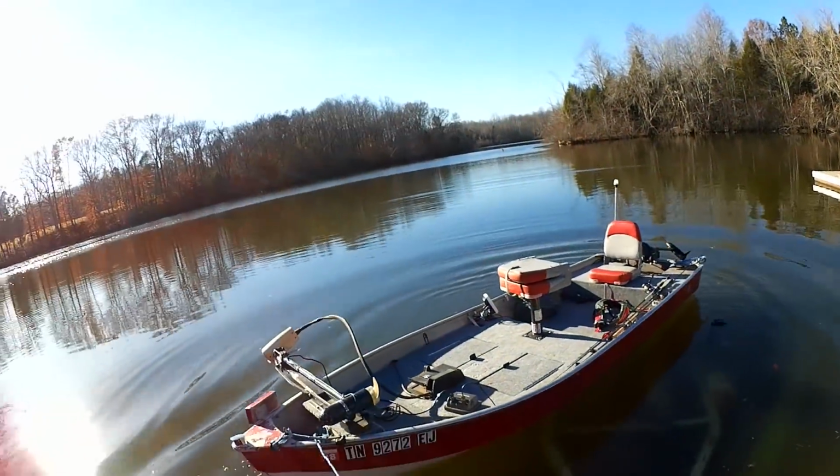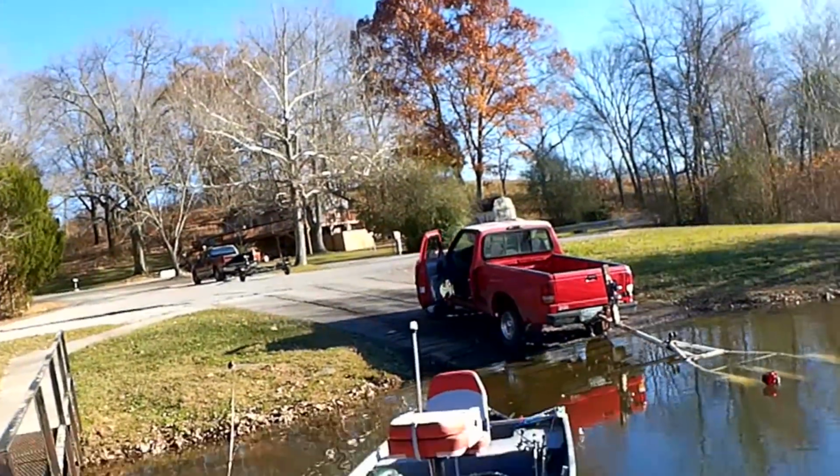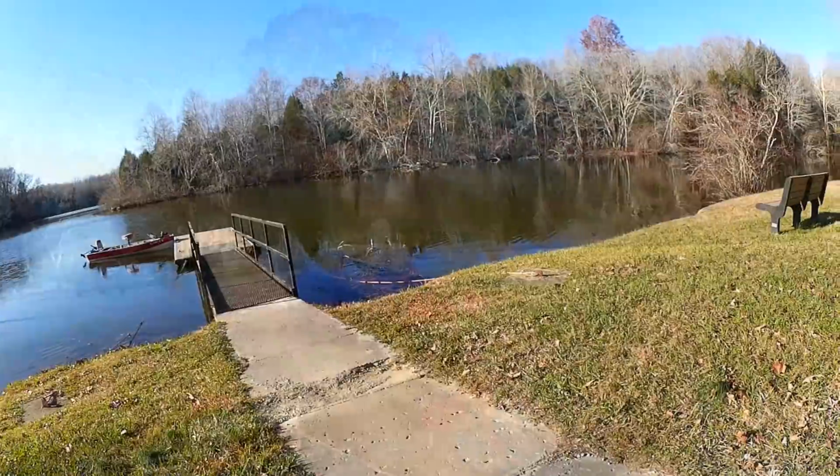Holy shit. The pitch on this boat ramp really sucks. You see my door just closed by itself?